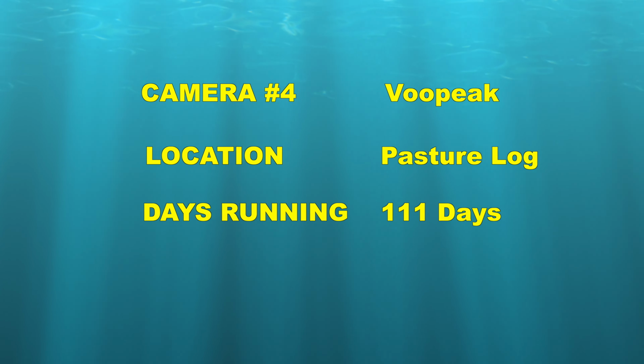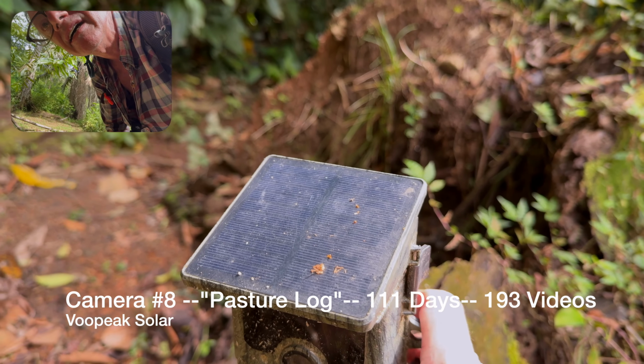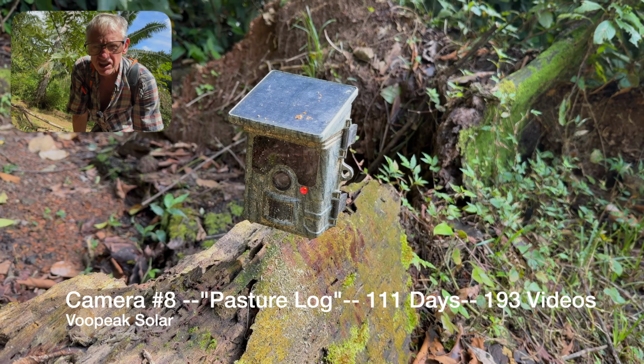Okay, back to another solar cam. I think this is the Sycamore. Yuck. A little dirty there. Yuck. Oh well. Let's see. So this was not a Sycamore. This is a Vu Peak. I think it was a TC02.